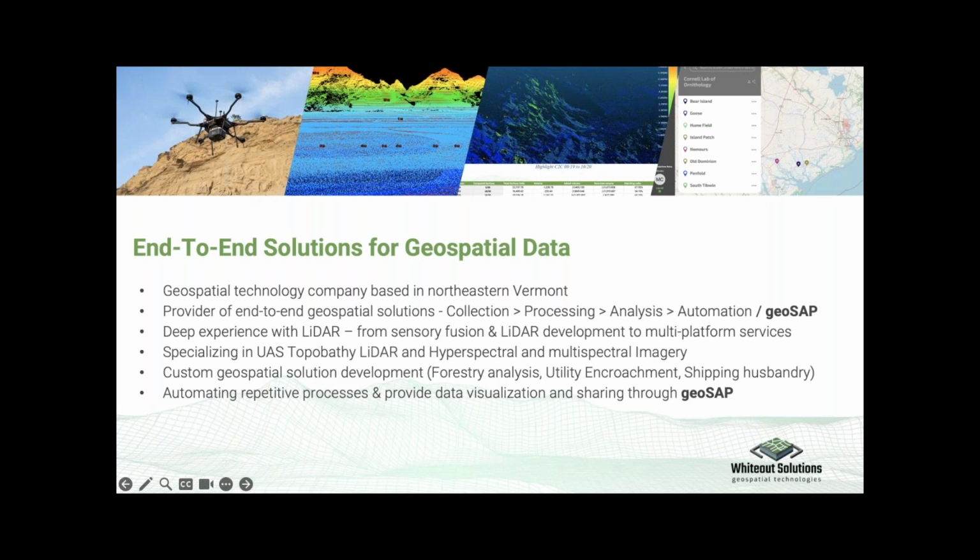And then since then have really shifted to put our focus into kind of two primary areas, being the field services side, where we're focusing on the Topo-bathymetric LiDAR acquisition and hyperspectral imagery. And our primary methods for collecting are UAS, and we do some work with helicopter.